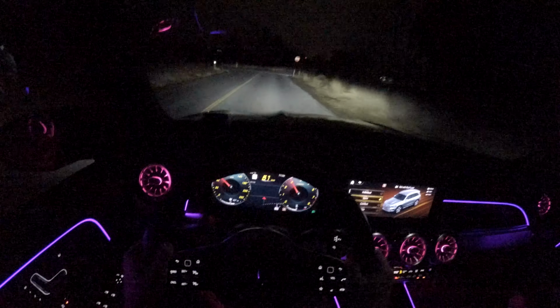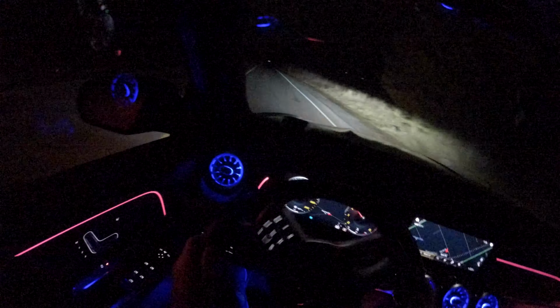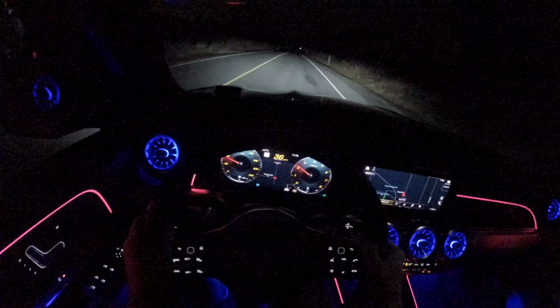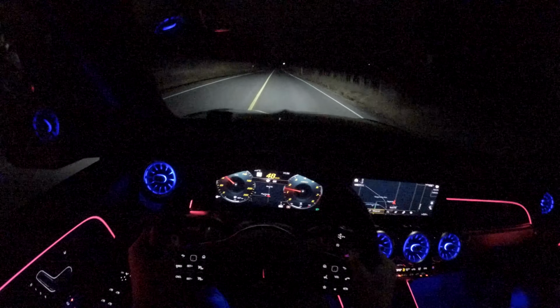You know, let's put her into sport mode, but go for manual shifting because this one drops a lot of gears. Okay. I don't want to drive too sporty yet, I just want to be in sport mode. And manual shifting, let's disable start stop.